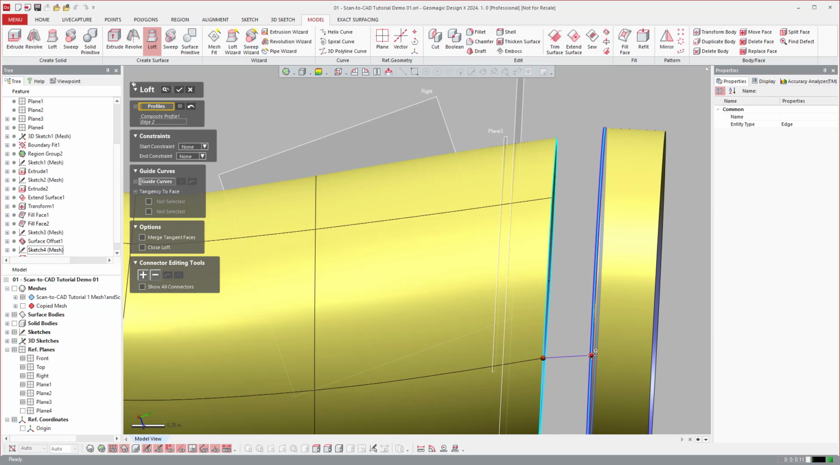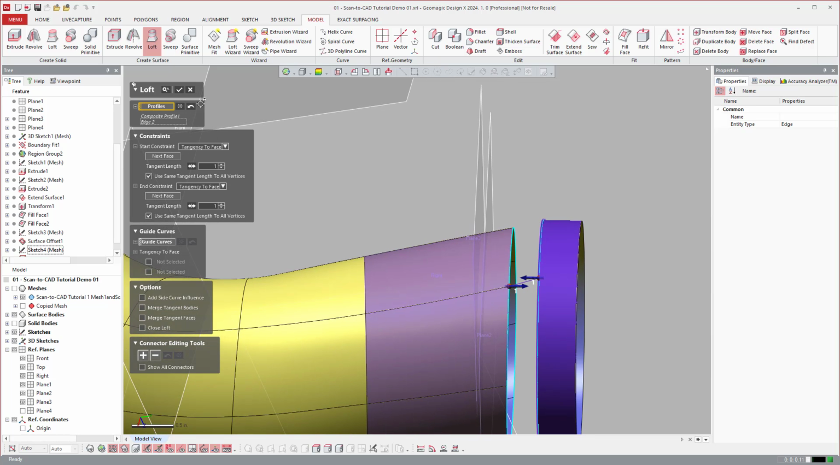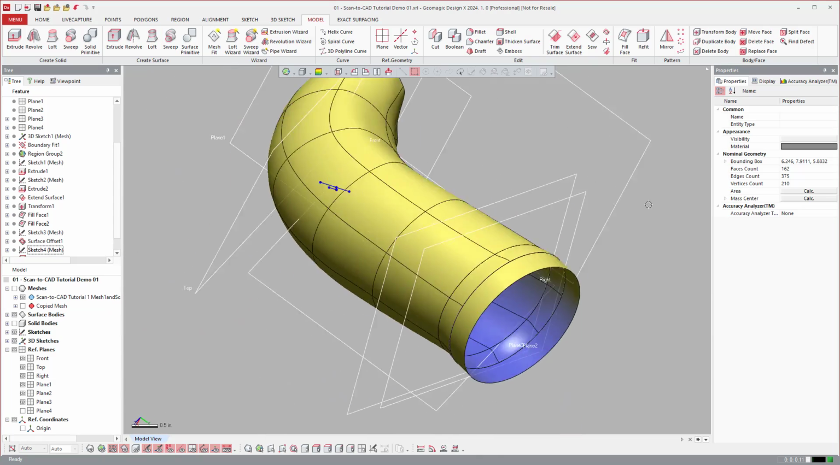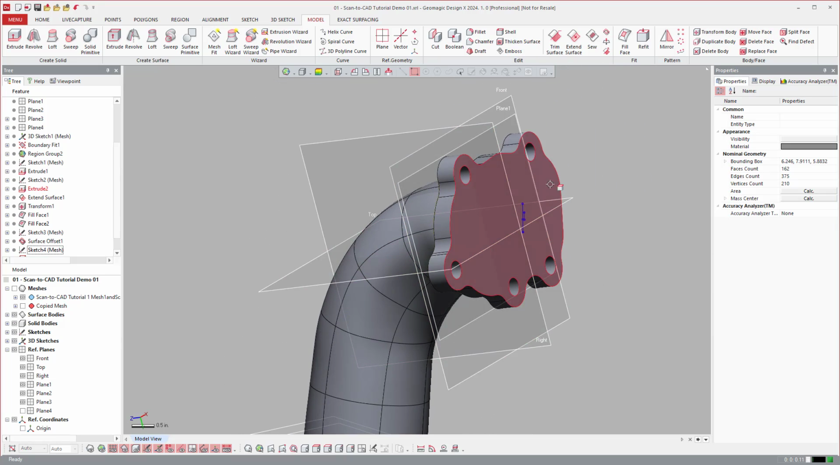Like so. Hey, let's try tangency on both sides and see. Interesting little guy there. So you see what I did, right? Same thing goes for this side.